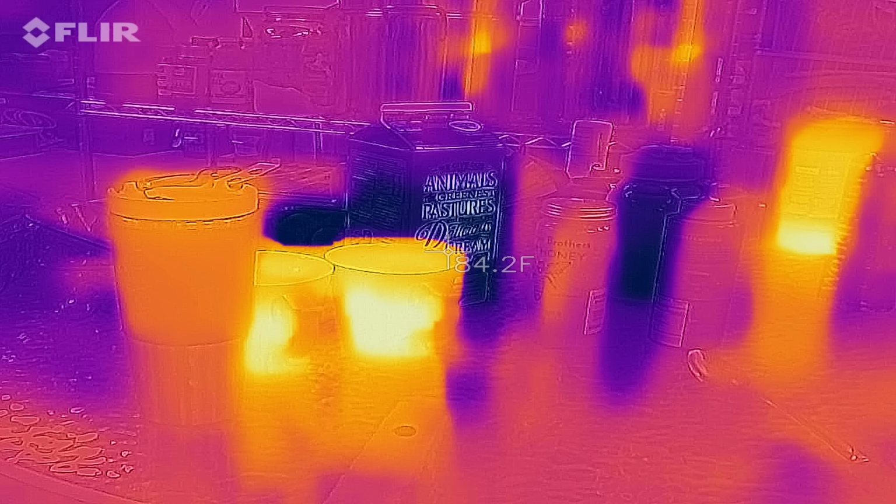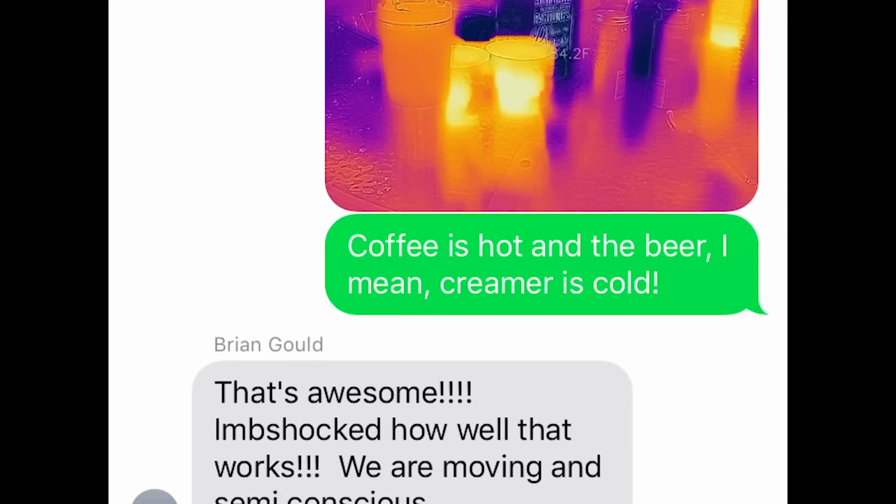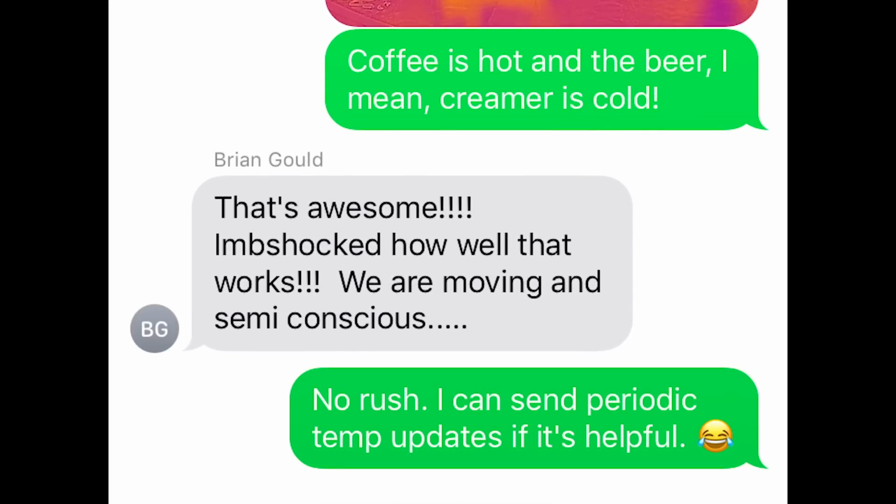That's really fun. On a more serious note, if you lost a child, if your child's missing, maybe you went on a hike or something, maybe you could take this into the forest to help find them. Or if they're hiding in the closet, just hiding really well. Right. I also used this to send a very atypical breakfast invitation the other day. You could also send really interesting reminders to people, like, hey, the coffee's hot or the beer's cold.